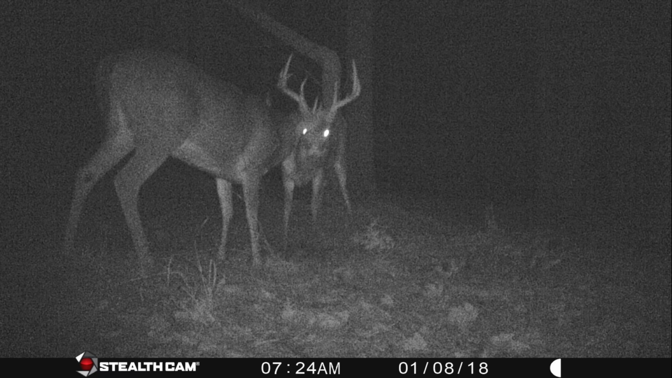Now, on this stealth cam, this was a camera that my friend was running, and he did not have the date set correctly, so these dates are not correct. This would have been probably in late October, early November when this picture was taken.